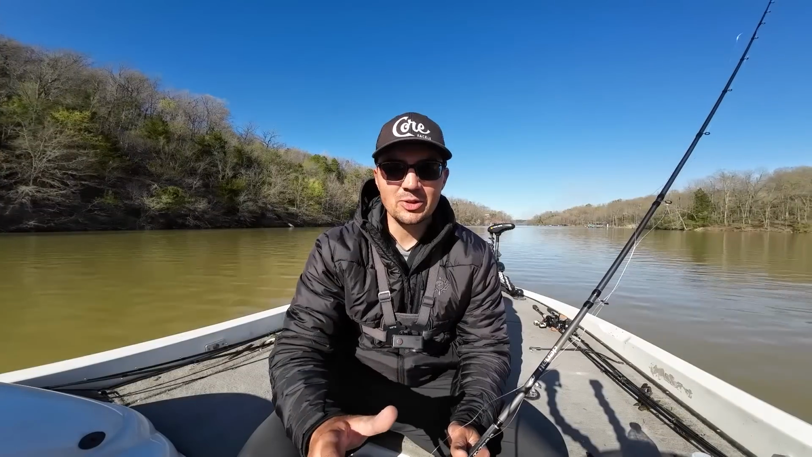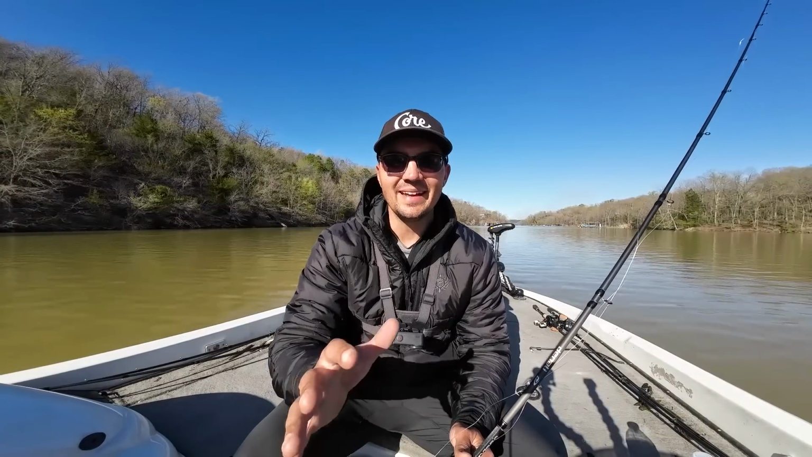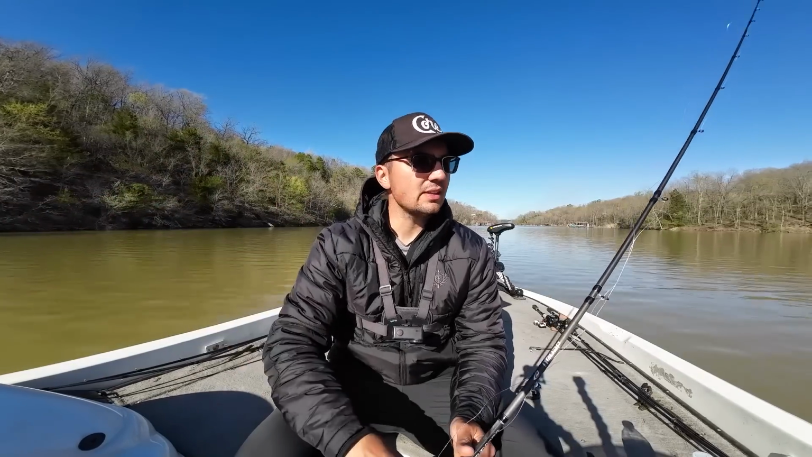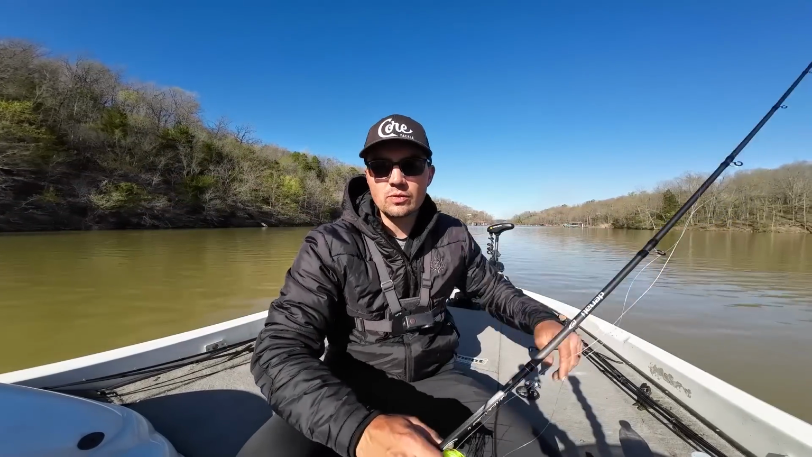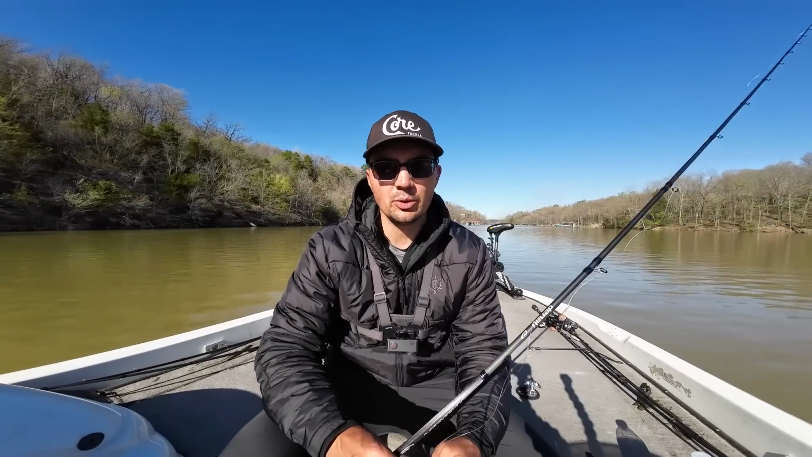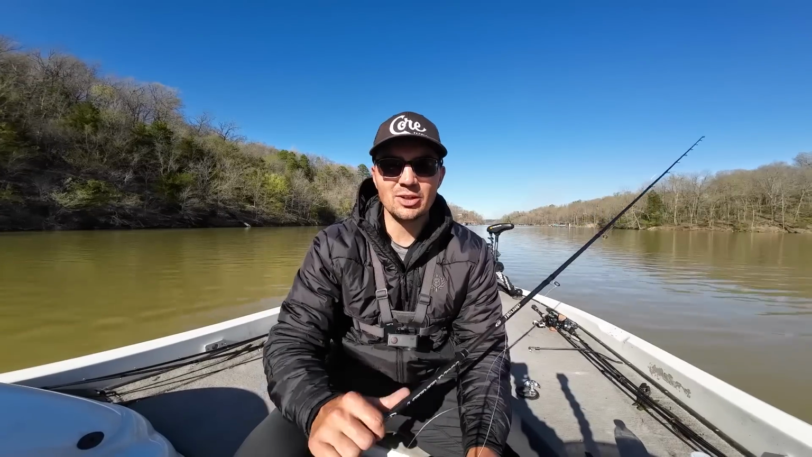So I came back to the creek where I caught all those fish on the spinnerbait and didn't get any more bites. The only docks I had left to fish were actually further back in the creek, so I think that the majority of the fish were just in this mid-section of the creek here, and there was also a pretty good wind at the time, so maybe there's a little feeding window going on at that same time. But either way, I'm not complaining.